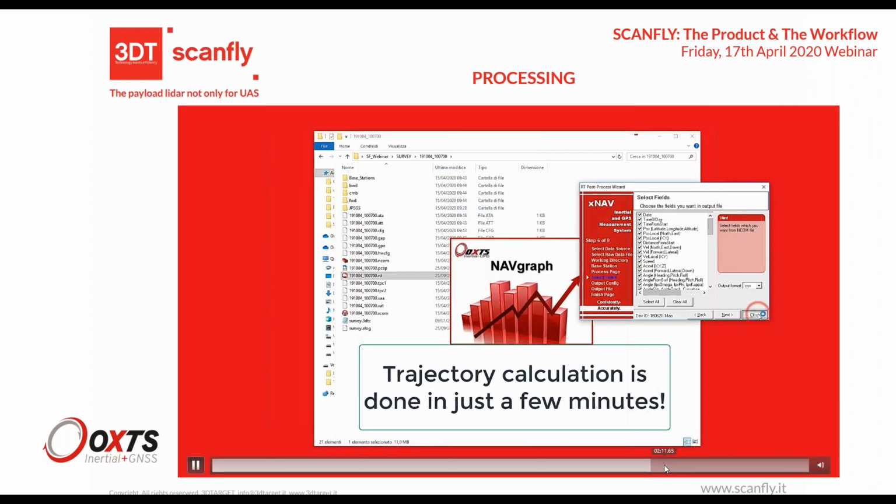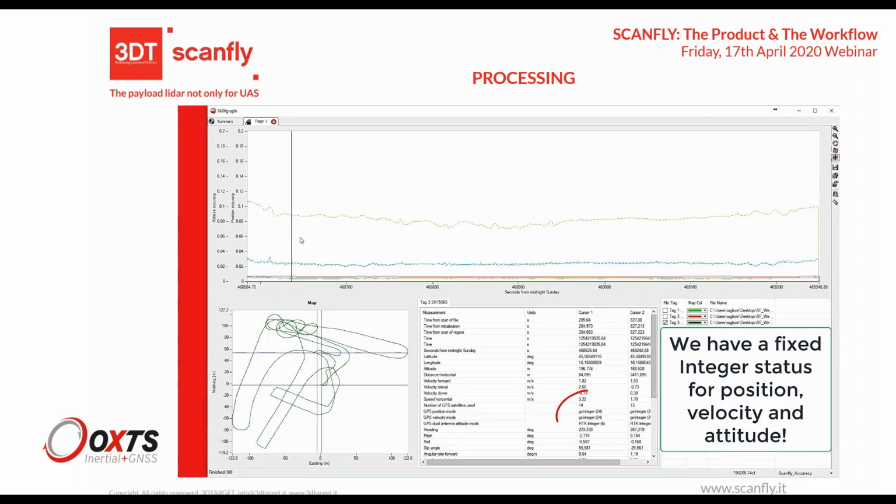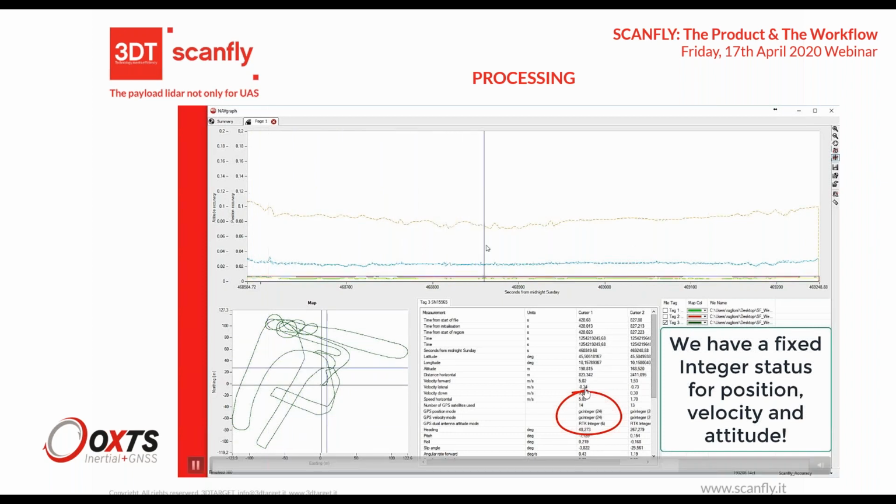Okay, so we can review the quality of our processing, and we can see here underlined that all this survey is in this fixed integer state. It means that we have a very good solution.